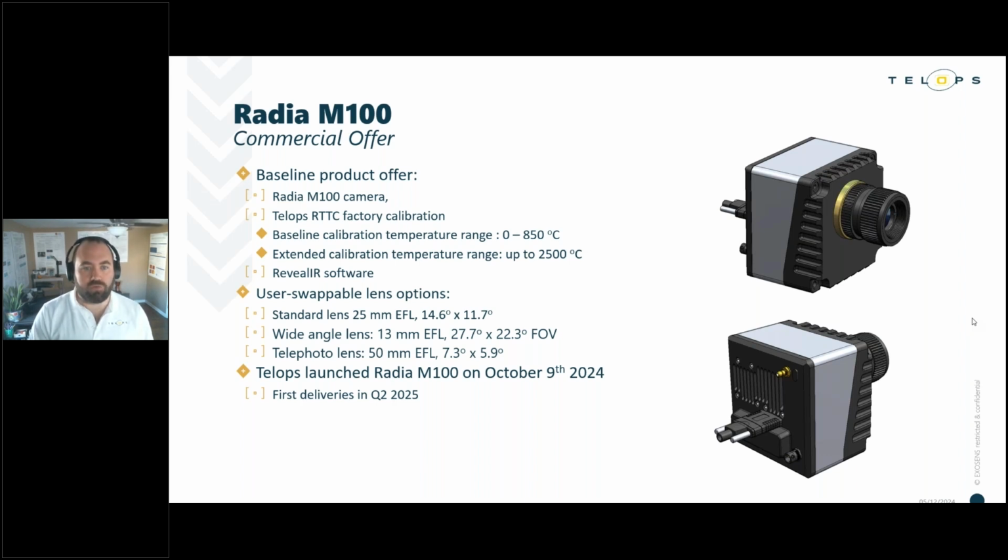So again, this is a really great usability feature. You can swap back and forth between experiments as you need to. Radia M100 launched back in October 2024 with the V60. We anticipate first deliveries for this product in Q2 of 2025.